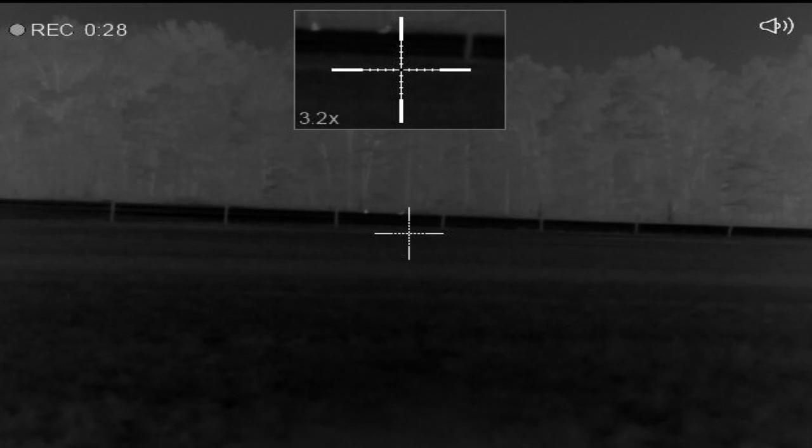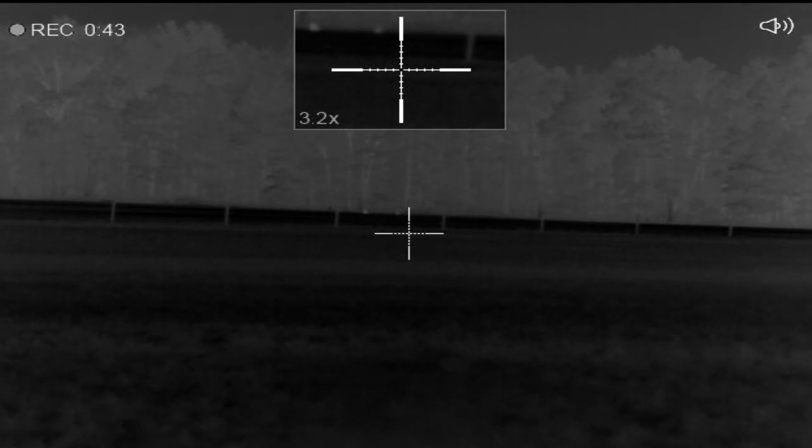Heard a pair howl off in the distance about 150 yards to my south, danger close. I'm gonna try and shake them loose here.